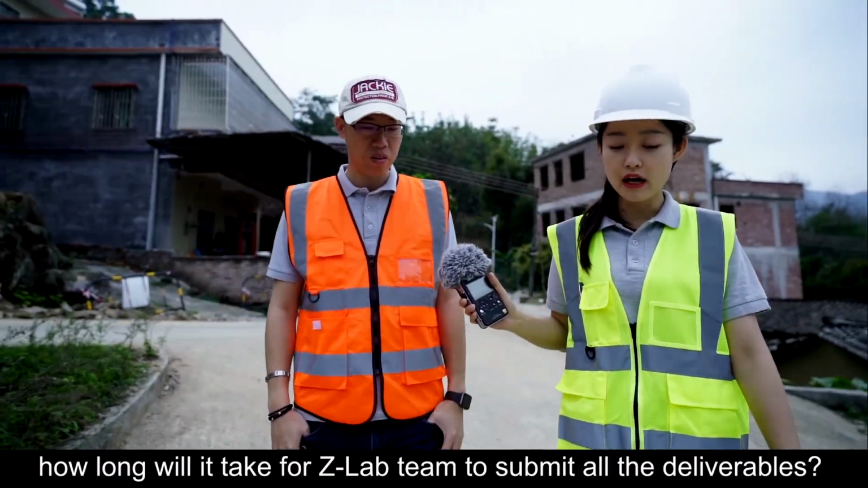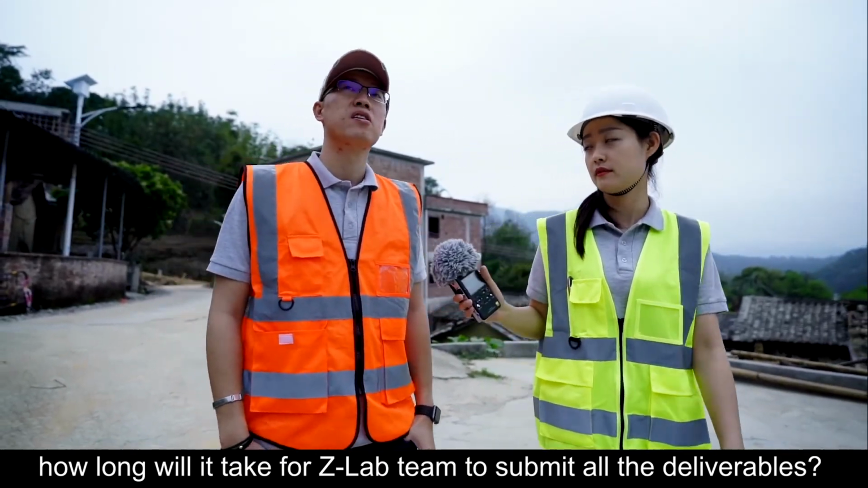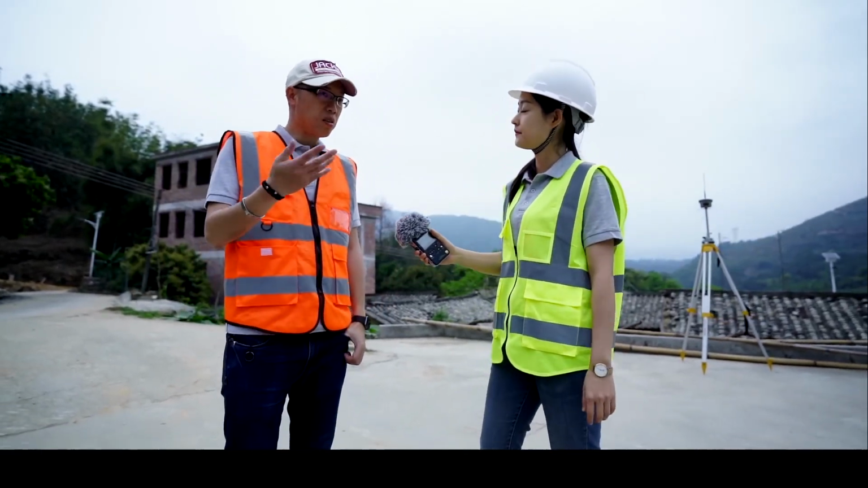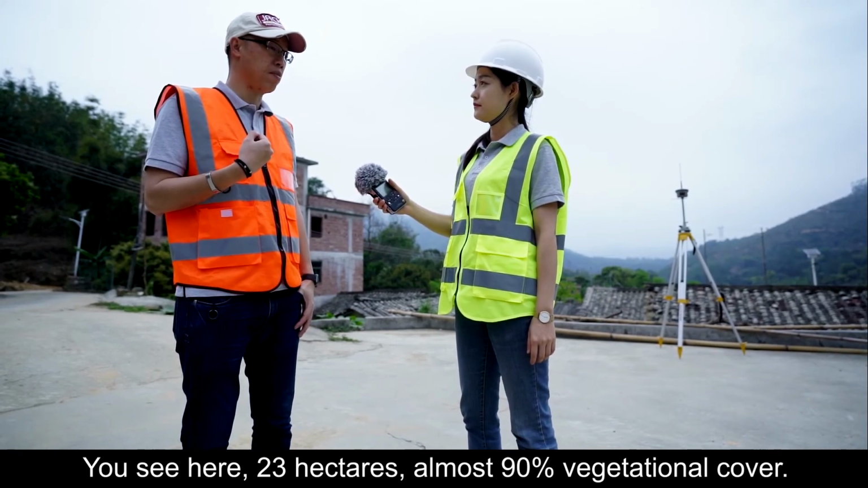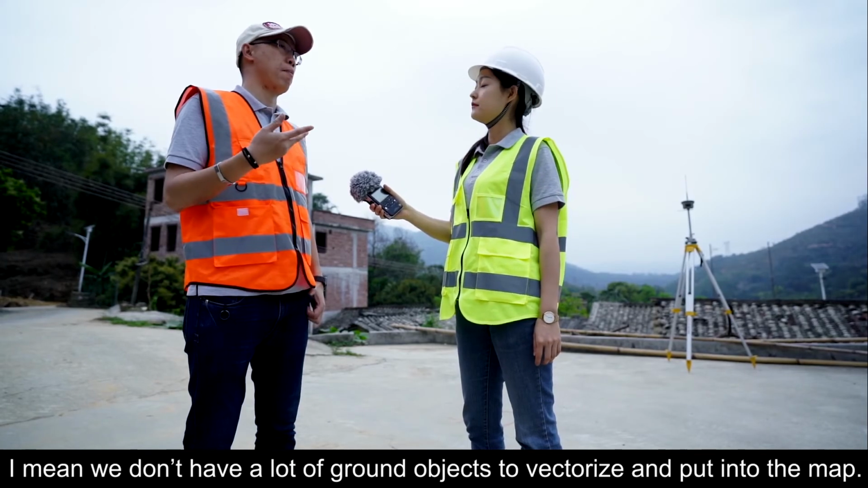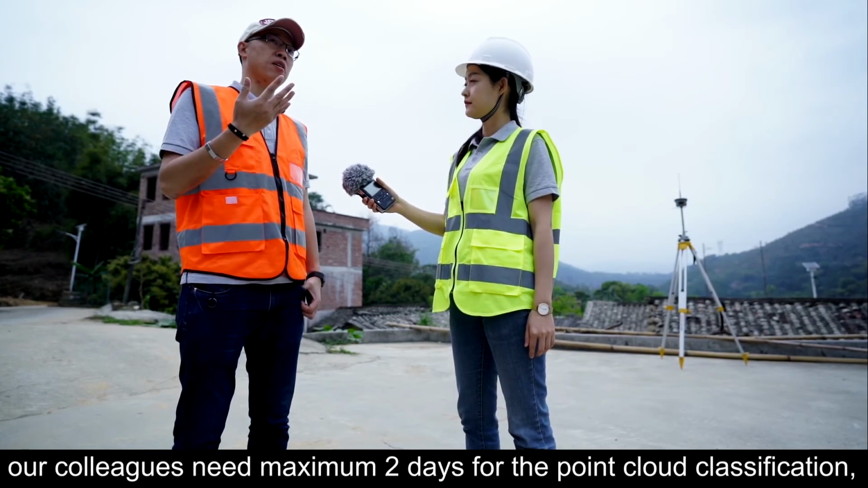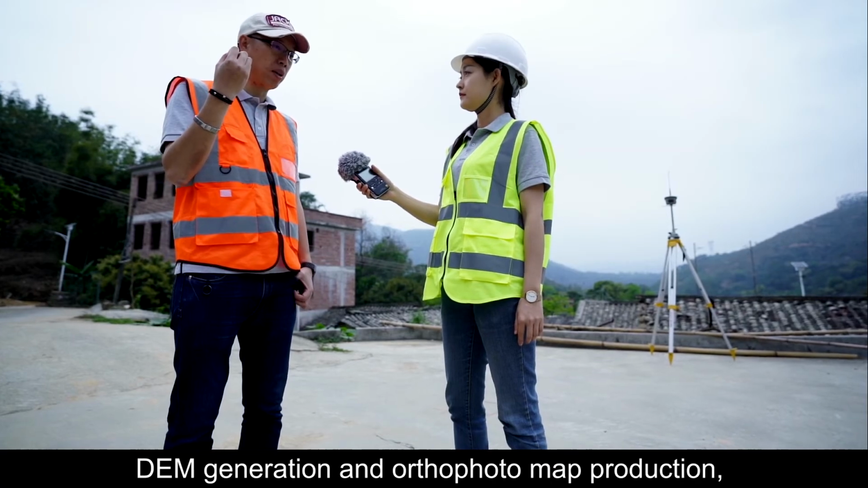I have a question. How long will it take for our ZLab team to submit all the deliverables? Deliverables, yeah, that's the key. You see here, 23 hectares, almost 90% vegetational cover. We don't have a lot of ground objects to vectorize and put into the map. According to my experience, our colleagues need maximum 2 days for the point cloud classification, DEM generation, and orthophoto map production.